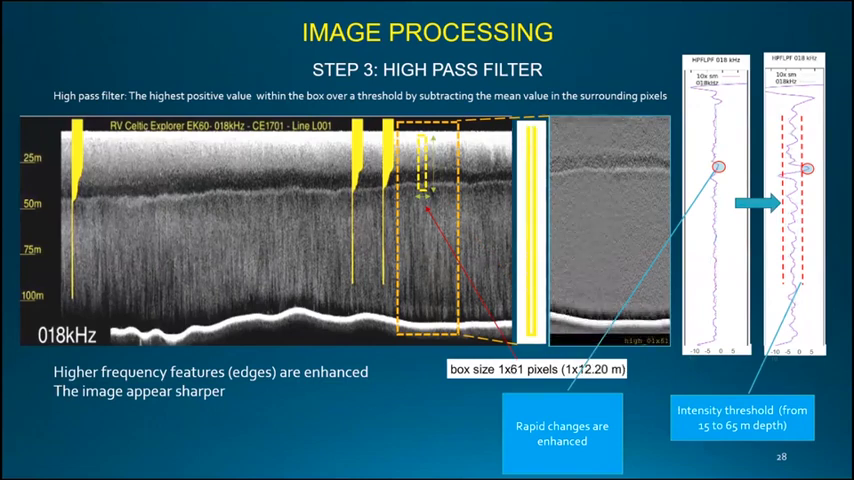And for that, we use a high-pass filter. We can see how the features are enhanced when trying different sizes, and we are using the same direction as the previous filter, the vertical direction. So what we get is a numerical profile where the rapid changes have been highlighted. Those that are above a threshold within that window of depth between 15 and 65 meters can be considered candidates for the depth of the thermocline.